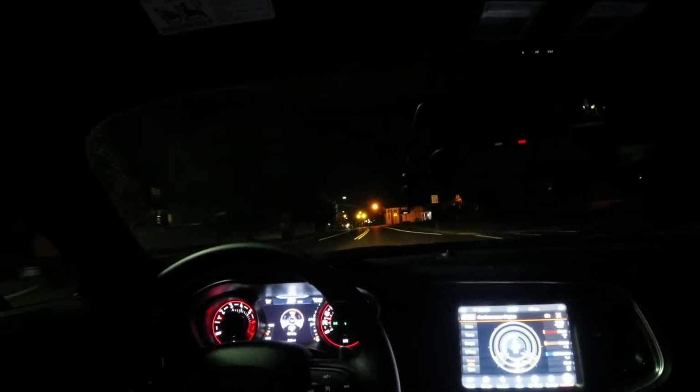But if you drive comfortably, with normal regular accelerations from a light, and you keep a consistent speed, like I travel to work and back home about 15 miles a day or something like that.